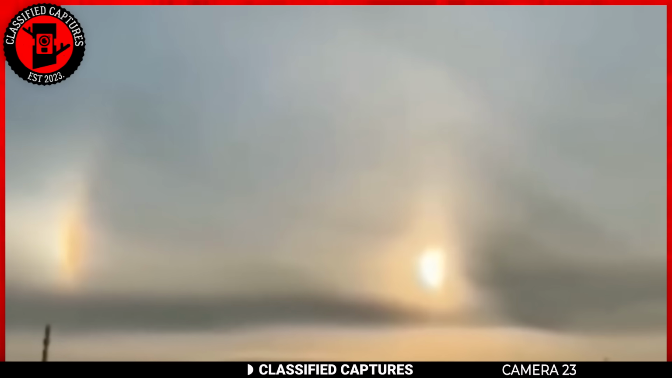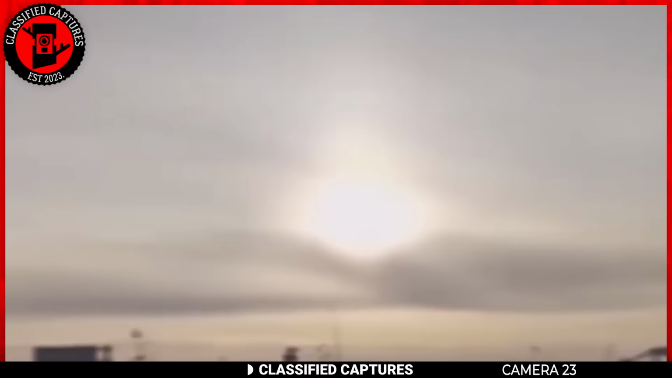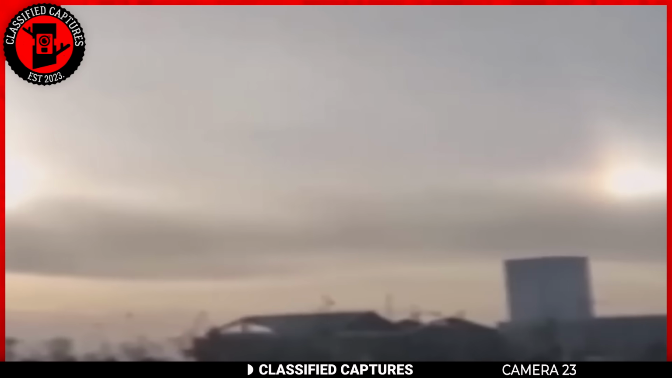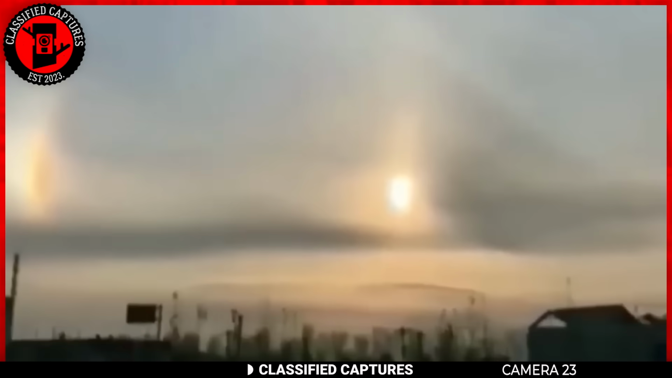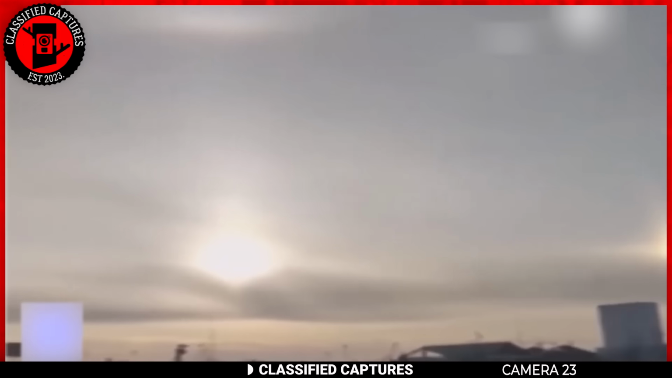It occurs when sunlight is refracted through ice crystals in the atmosphere, creating bright spots on either side of the sun. These spots can sometimes give the illusion of multiple suns, leading to breathtaking and somewhat surreal visuals. Nature has a way of surprising us with its optical illusions, making us pause and marvel at the wonders of the world. Have you ever encountered any other intriguing natural phenomena?